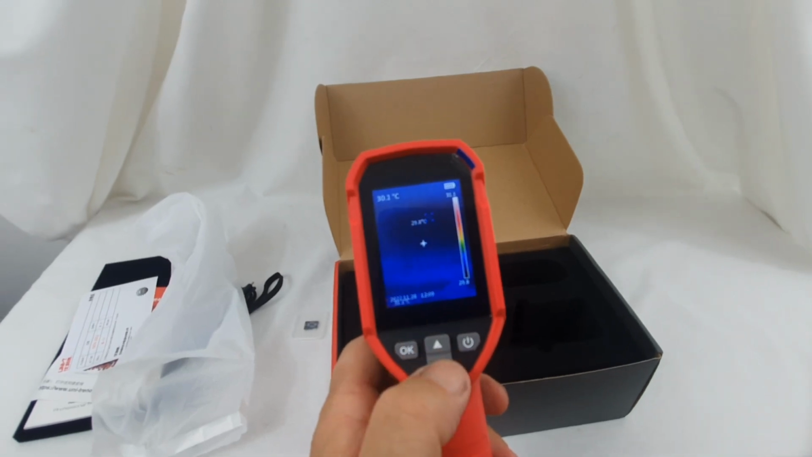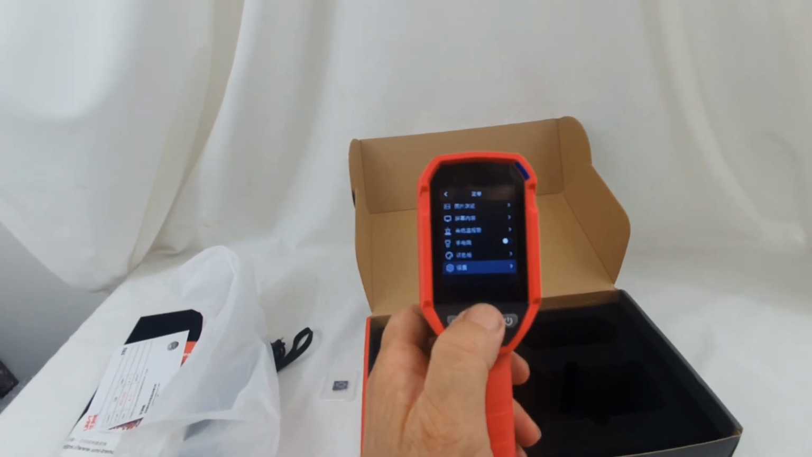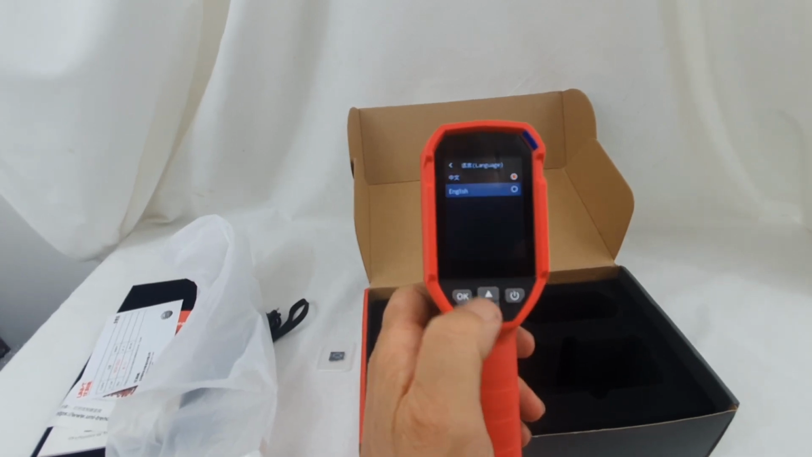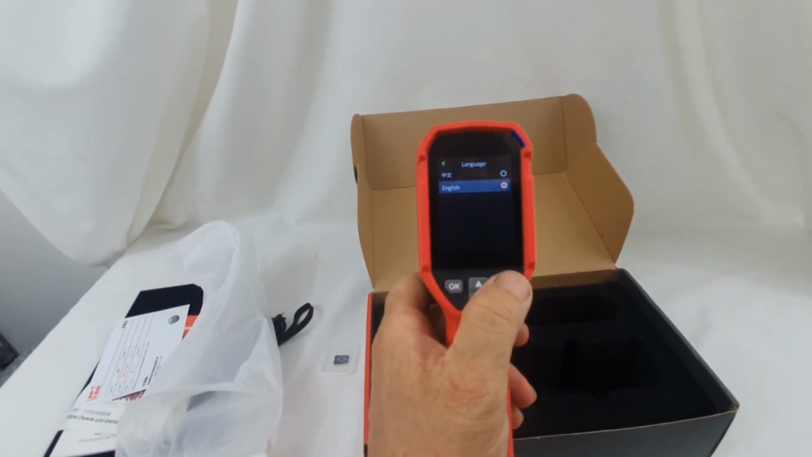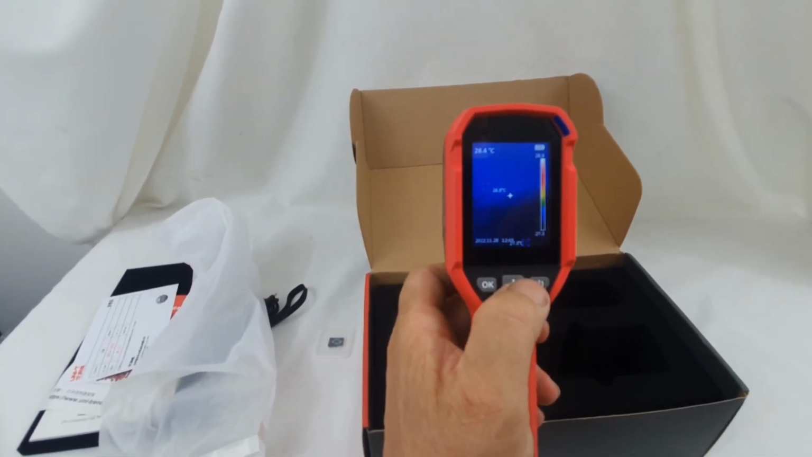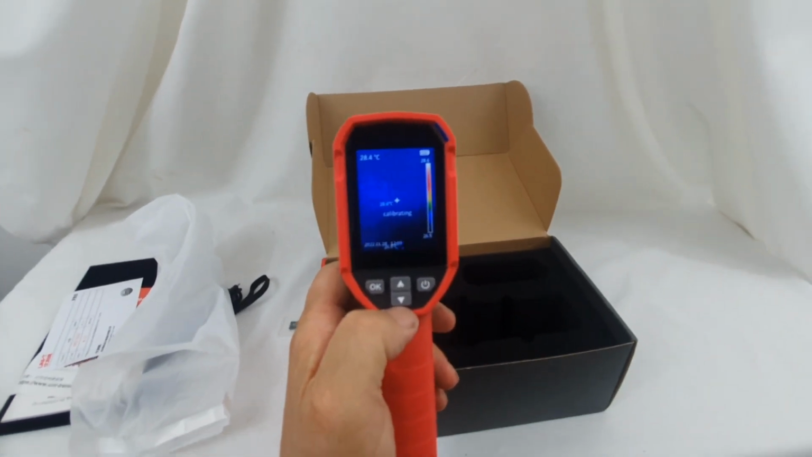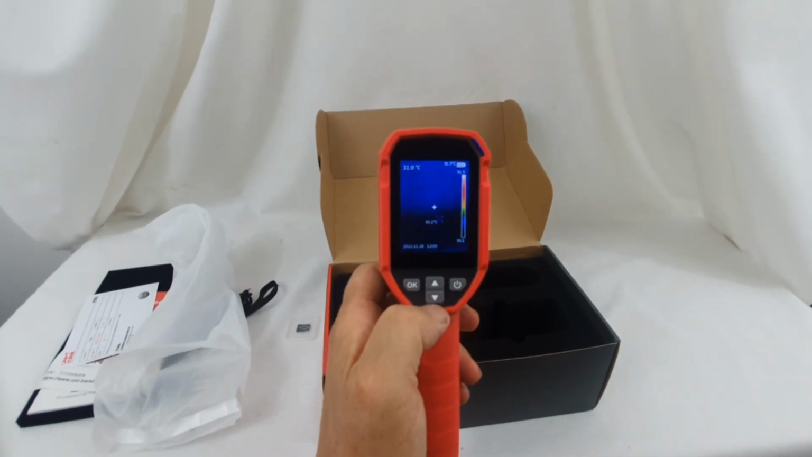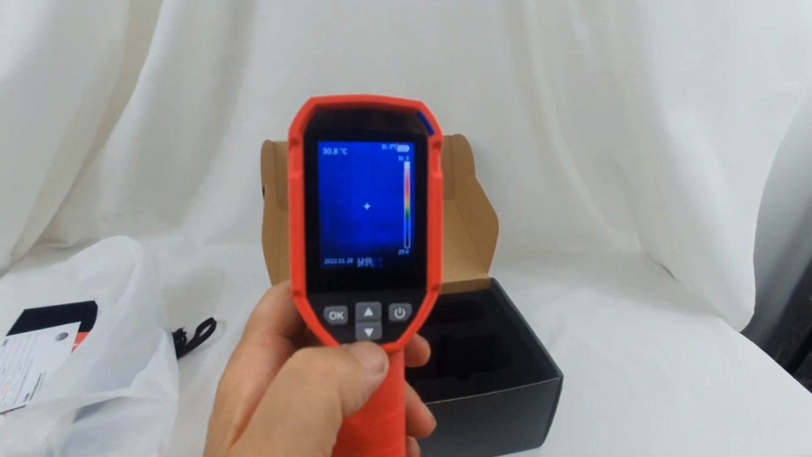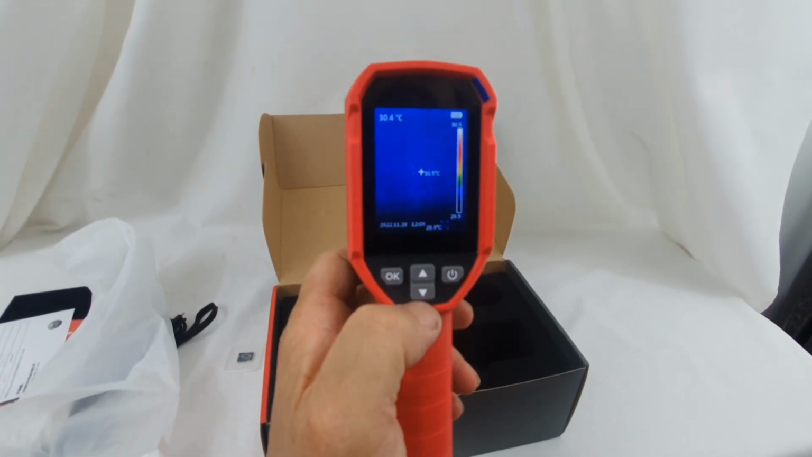Yeah, it's actually quite easy to change it to English. All you do is you go to the bottom here, under settings, and there it is. Okay, and then you go back, press that button. Well, there's not much text on there anyway, but it kind of starts to make sense. Calibrating. Okay. Now this is a very warm room, as you can see. That's just the background there, and it's showing 30 degrees C.